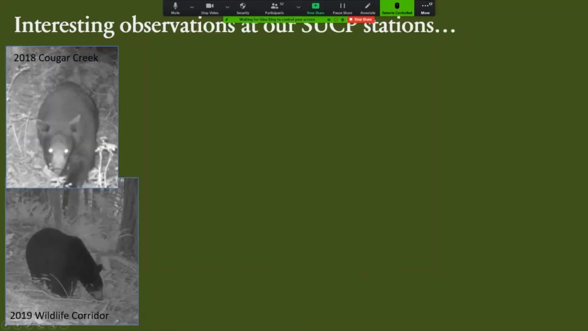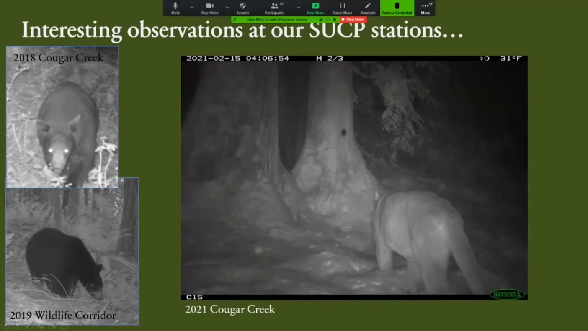So we've had some incredibly interesting observations at our SUCP stations, and I'll let Gina speak more about that. Yeah, so we were fortunate enough that at both of the stations that we had going back when we had the bears on the island back in 2018 and 19, we saw those at both our Cougar Creek and Wildlife Corridor stations. And do I have control? Here we go. This was very cool.